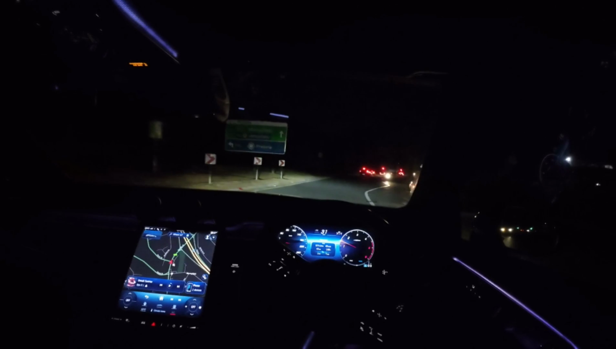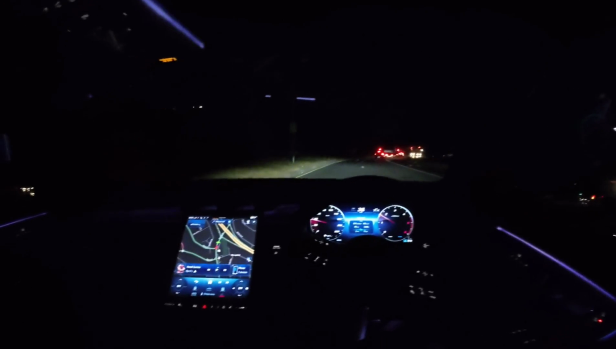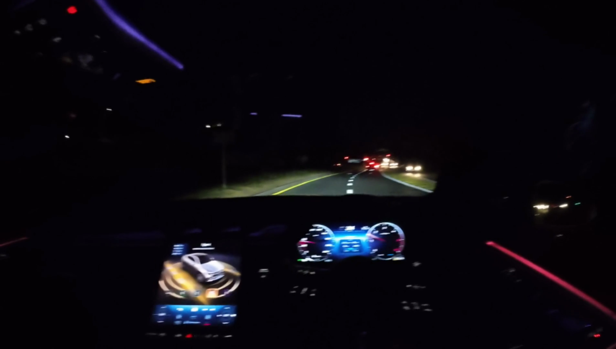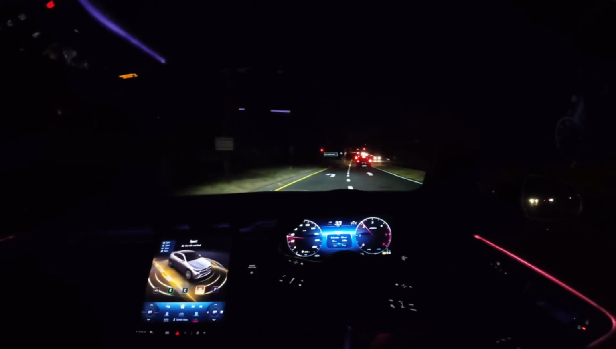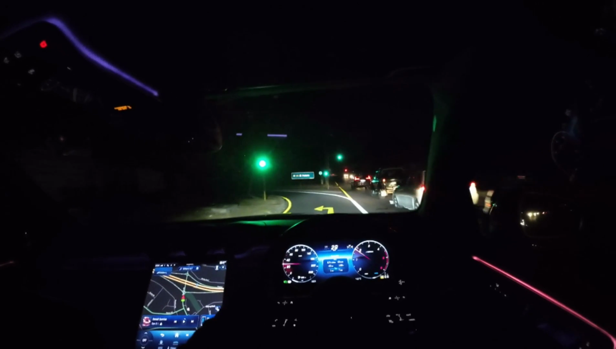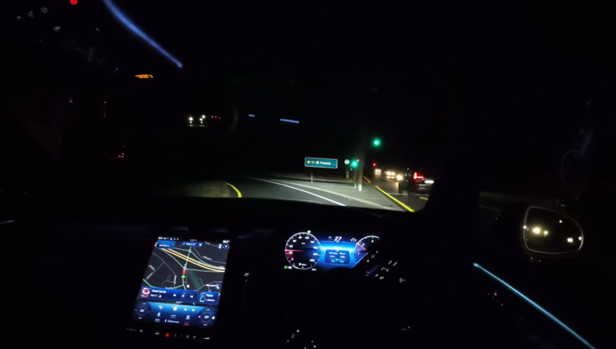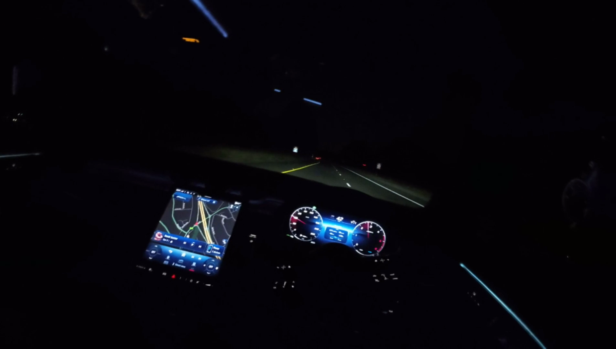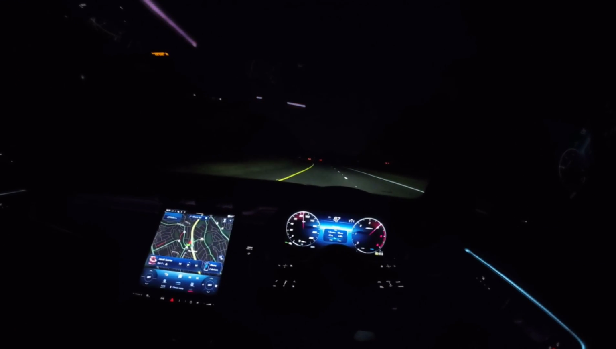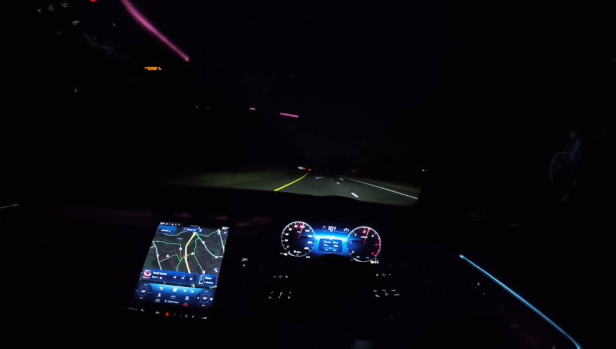And this one, because it's the AMG package, has that sporty feeling to it. I think let's put it on sport. You will hear how the engine sounds. Actually, it's not the engine. It sounds like this on the inside because it's projected through the speakers, but it gives you that growl, man. See? I know it's fake, right?